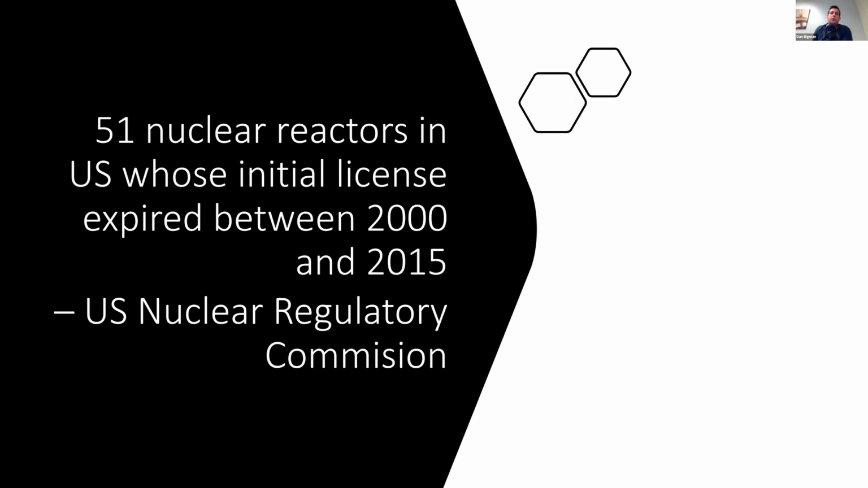And then finally, 51 nuclear reactors in the US, and these are generally concrete structures and involve concrete structures around it, whose initial license expired between 2000 and 2015. What are we going to do with these nuclear reactors? These are major capital investments to build a new nuclear reactor, and if one goes down and can't be used anymore, again, that's a limit on energy.